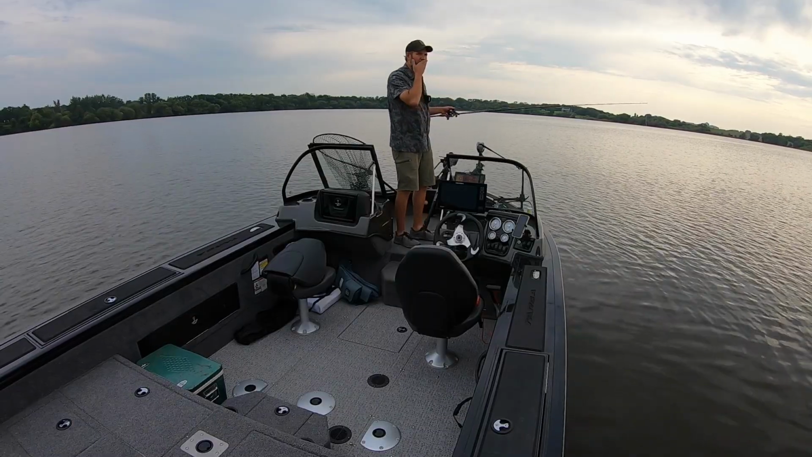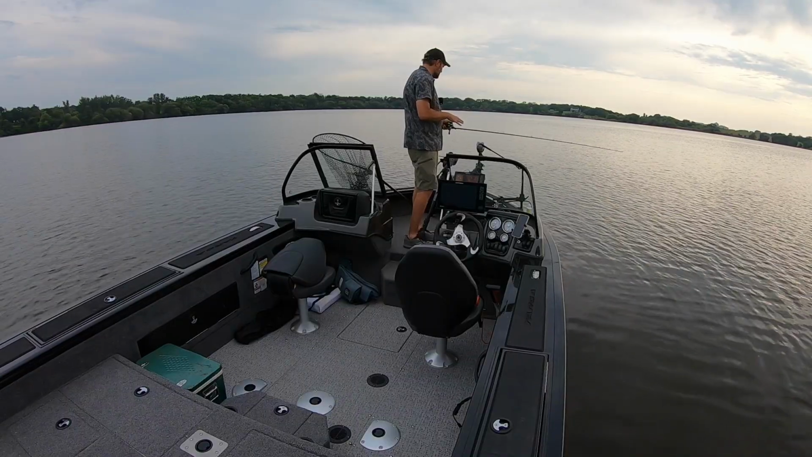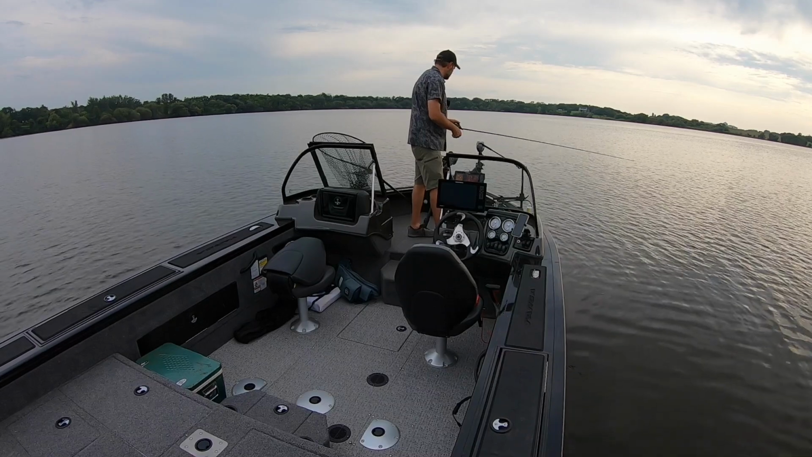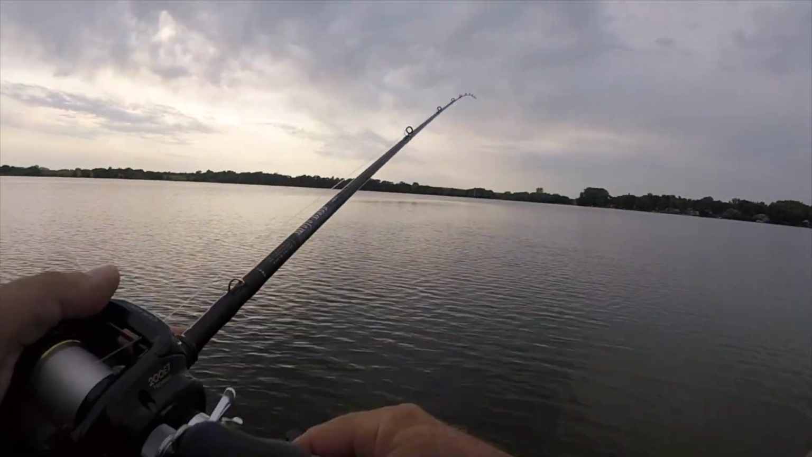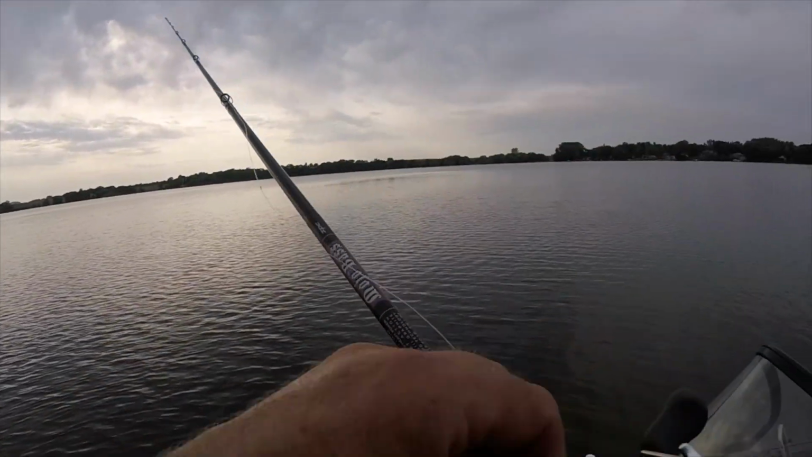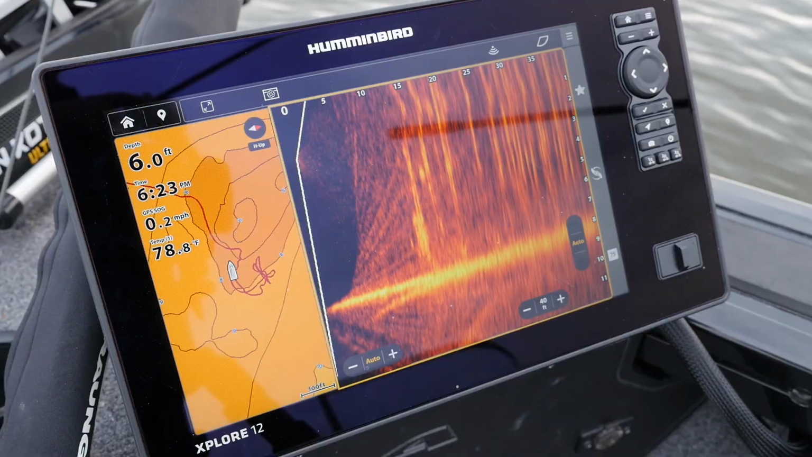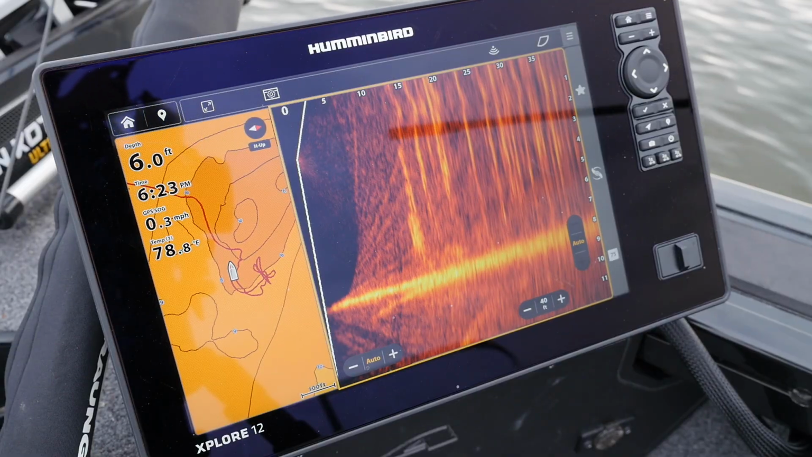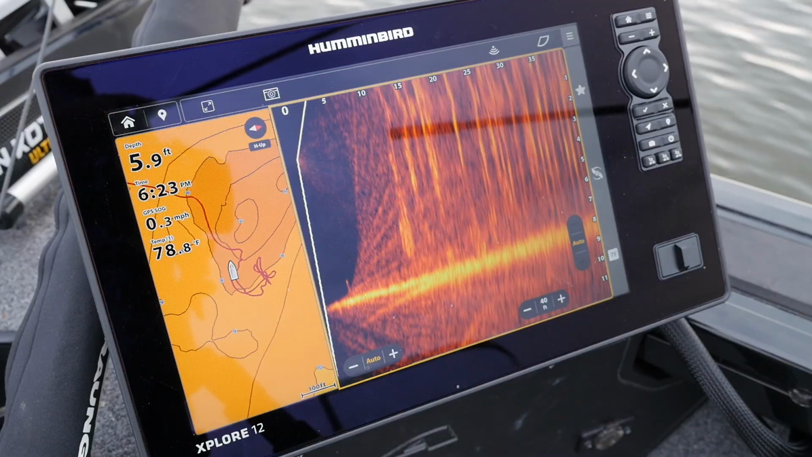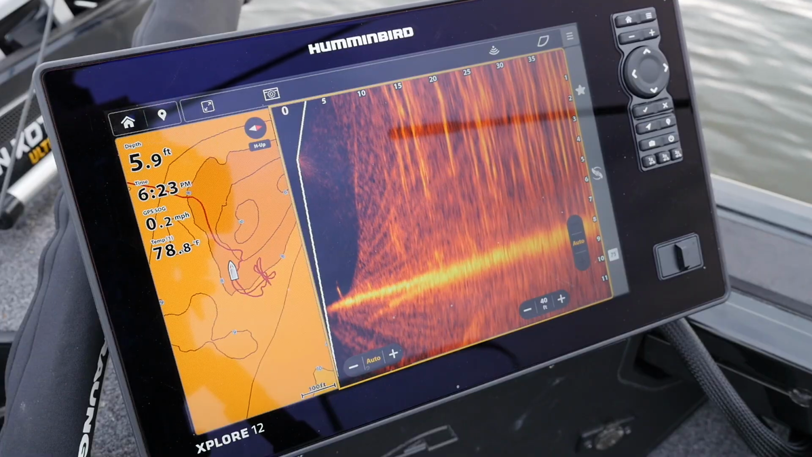But it's just kind of getting to learn all the idiosyncrasies of the graph. Number one, I'm new to this Explorer 12, this Humminbird Explorer 12, so I'm learning the fish finder, and then I'm also obviously learning how to use the live sonar. This is really only the second time I've really fished with it. I haven't had that much time with it. Even the last time I was out, I didn't even have a full day to mess around with it.